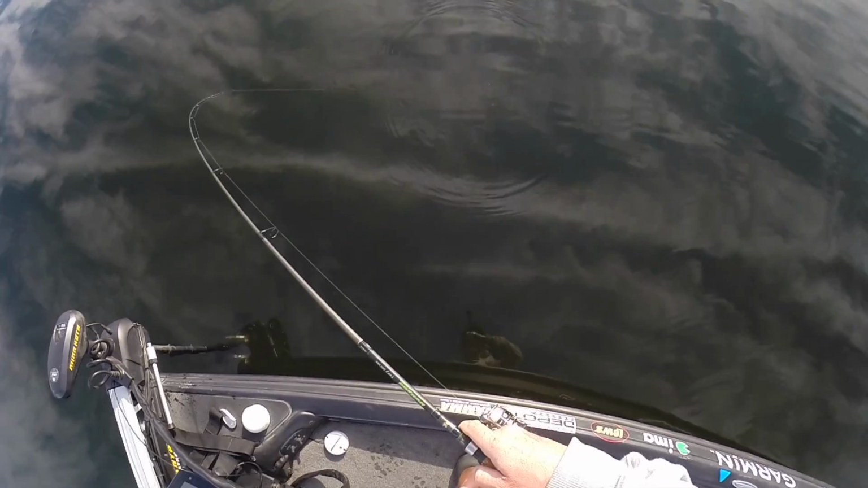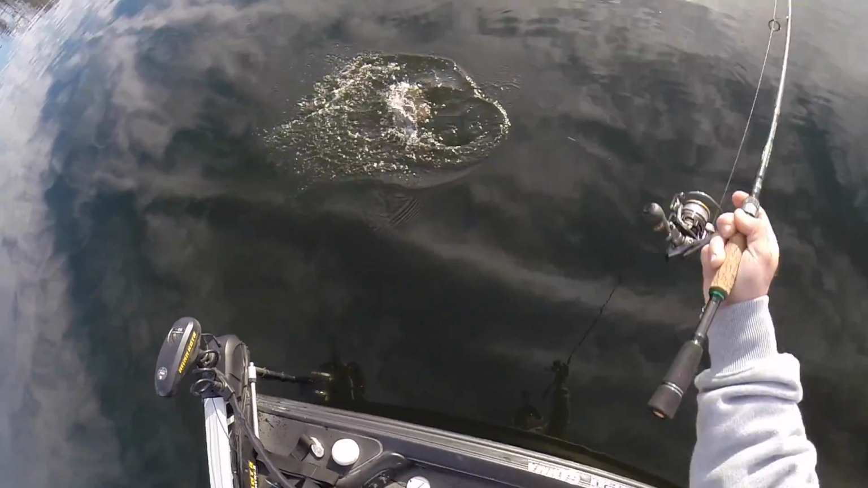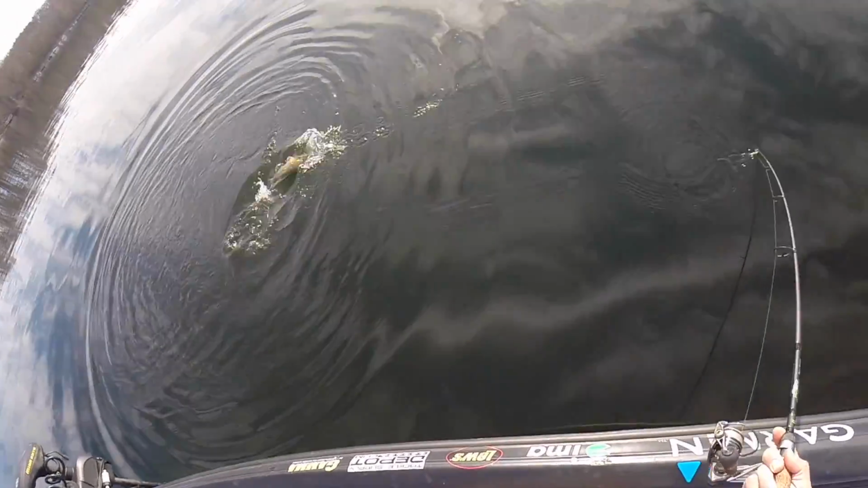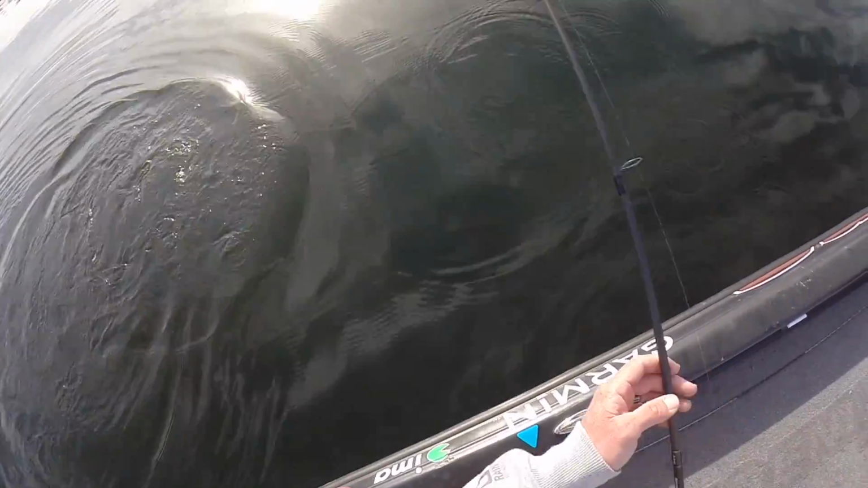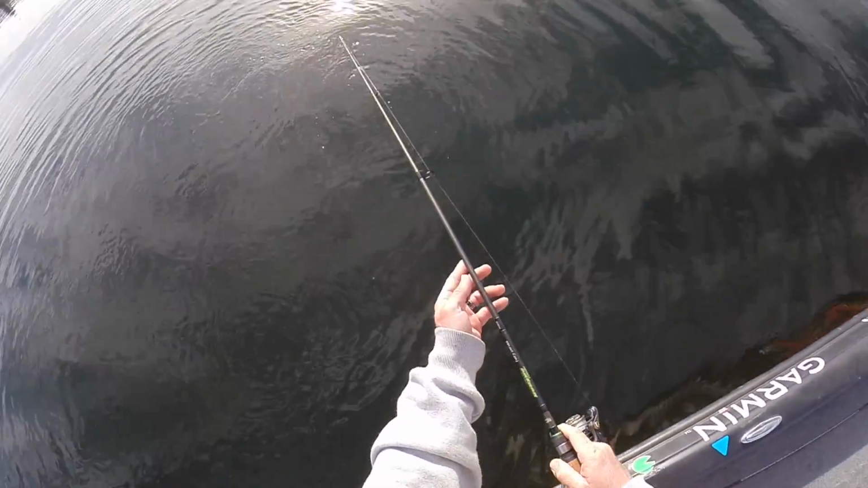This is 5-pound Gamma Touch fluorocarbon, so you got to take your time. There we go. Barely hooked. Definitely not hooked the way that they normally are. So you just play them out. You can see that rod does the work.